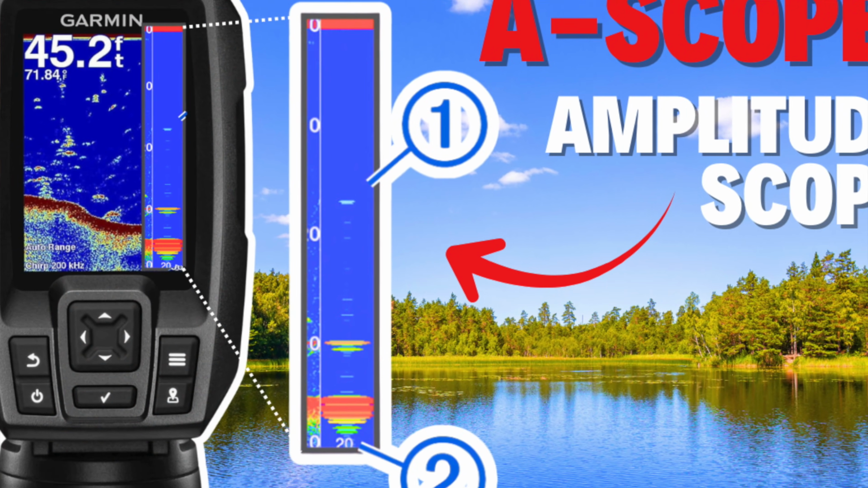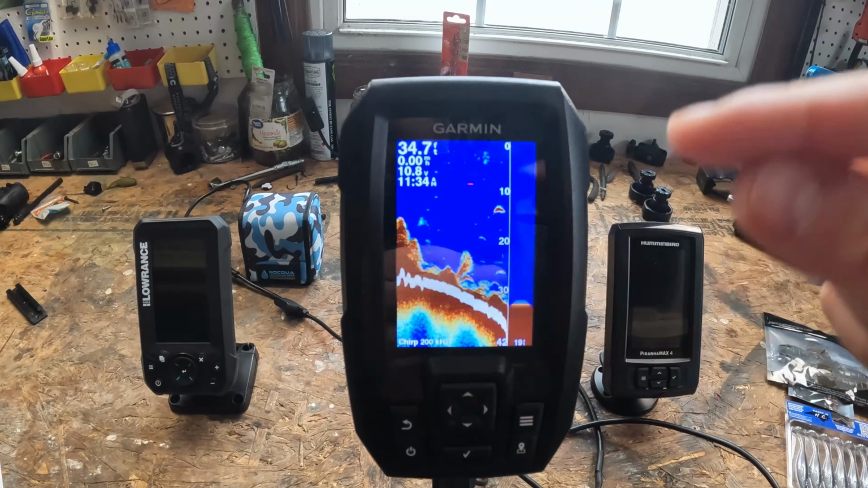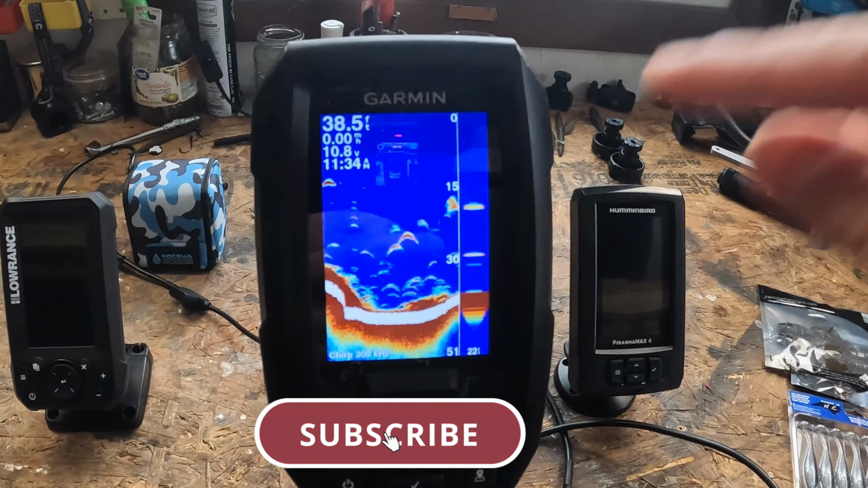So if you apply what I just shared with you, you're going to be ahead of 90% of the anglers out there reading 2D sonar. You might have noticed on the screen that I'm sharing with you, there's a vertical bar on the right side of the screen. That is called a scope. It stands for amplitude scope, and it doesn't come turned on out of the box. But once you enable it, you'll be able to see a real-time vertical bar showing you exactly what is under you right now.